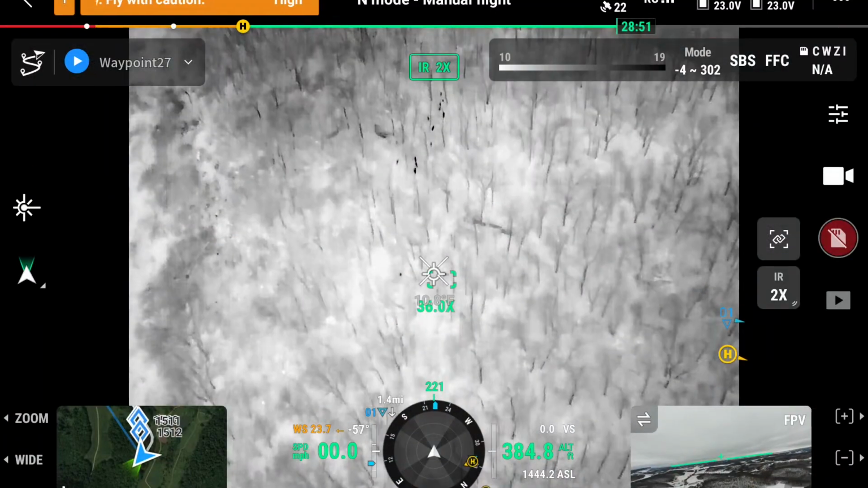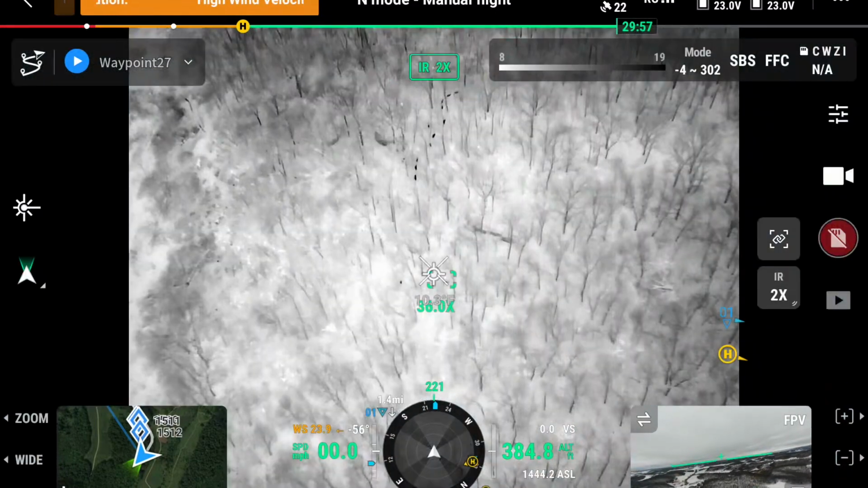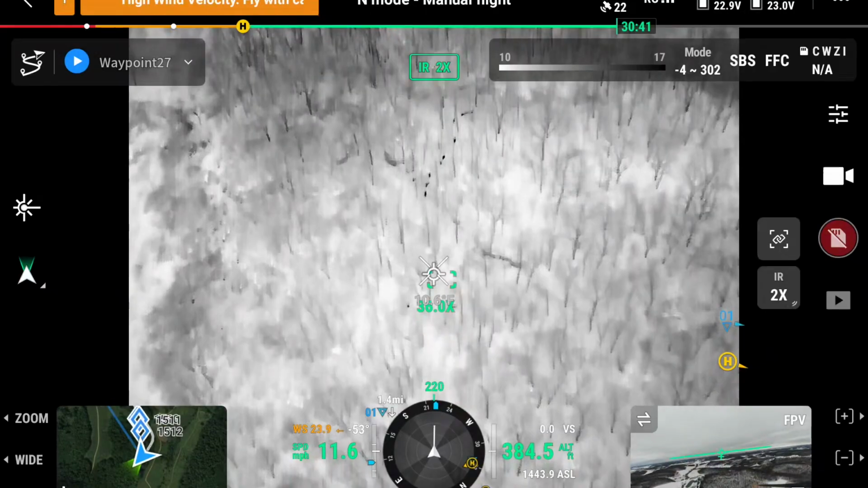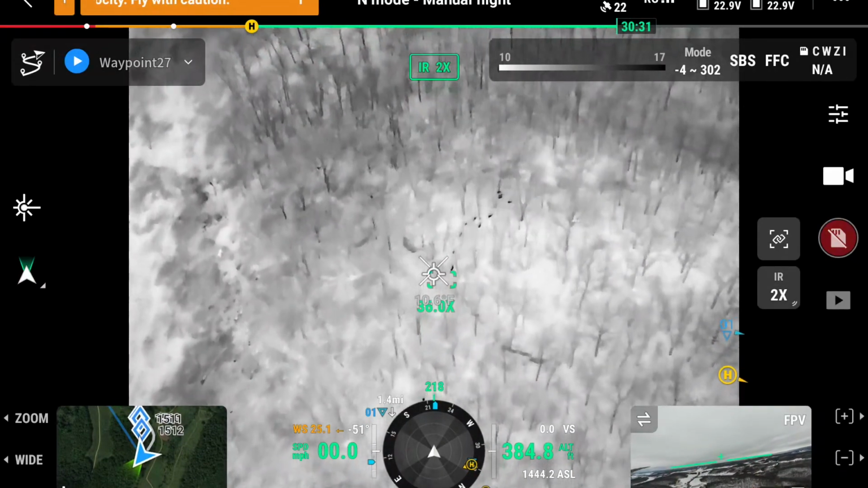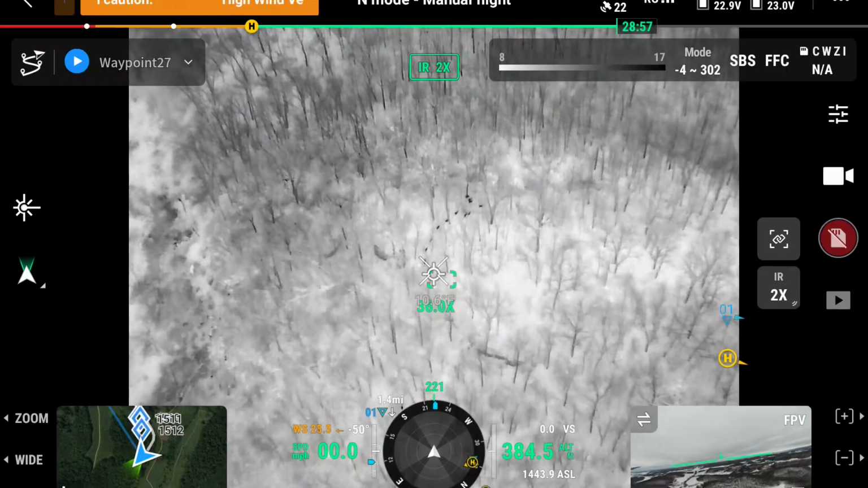Thermal, but what is the zoom on? Yeah. Right now we're at 24x, but it'll go to 200. Wow. Oh, dude. Yeah. It's unbelievable.